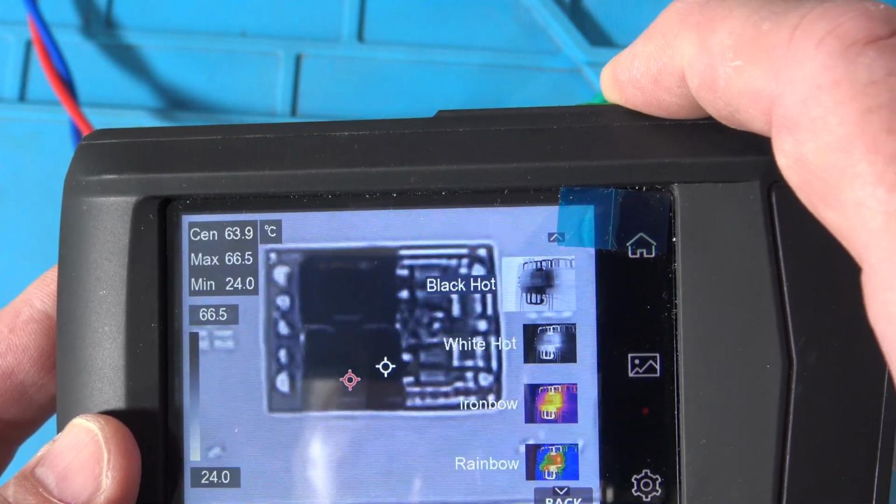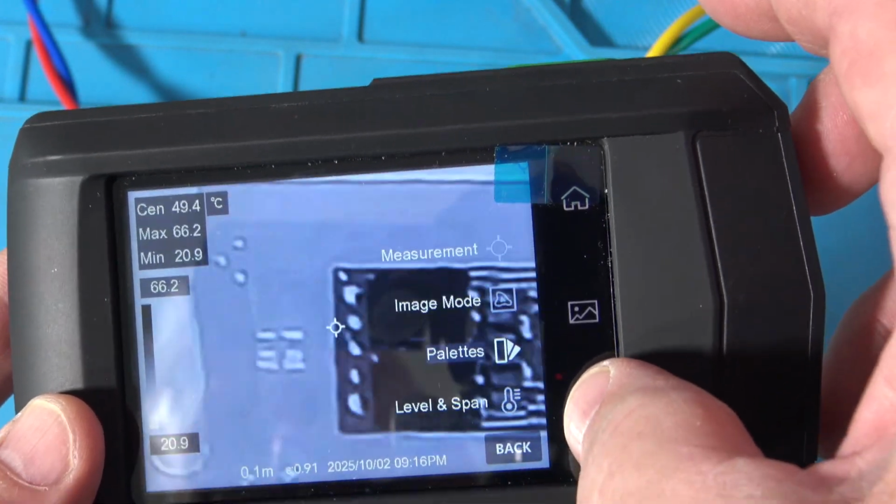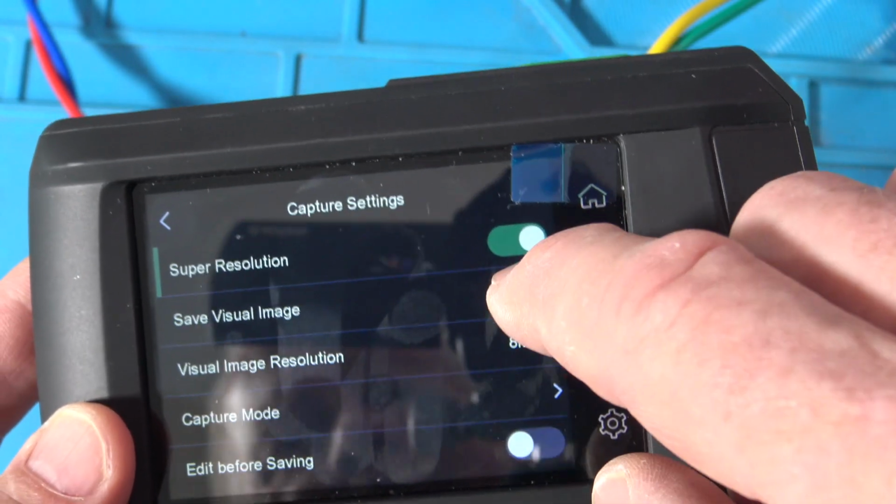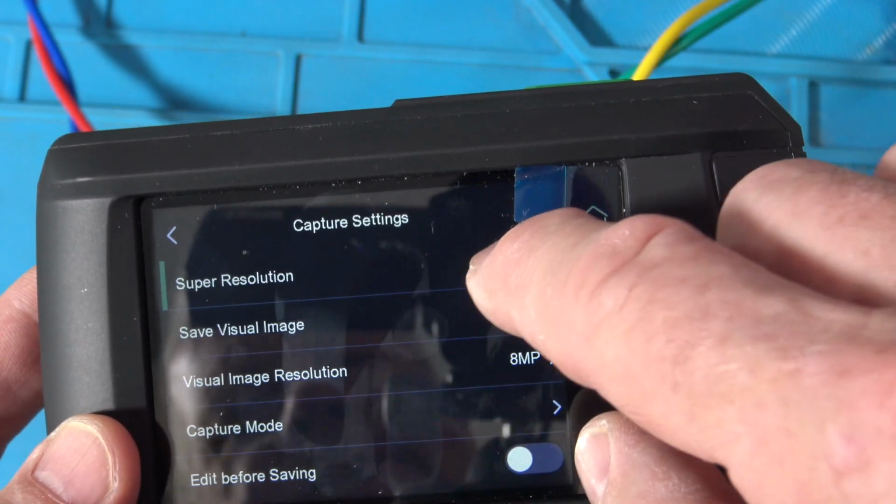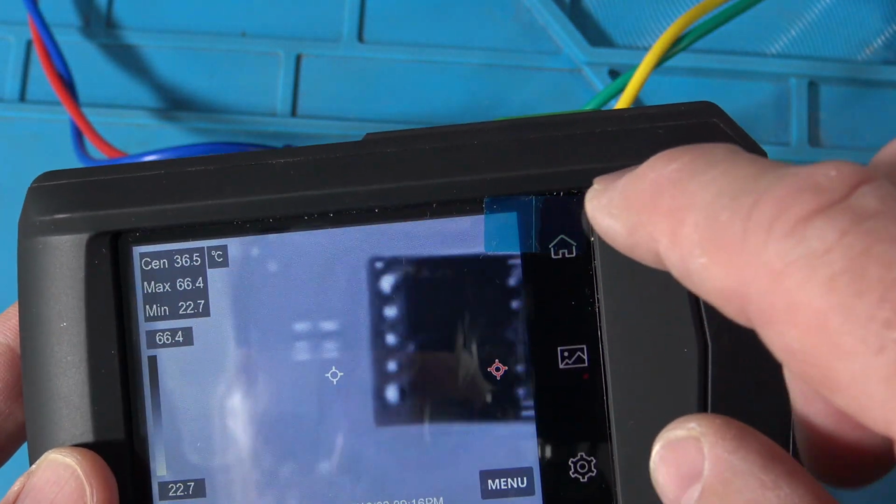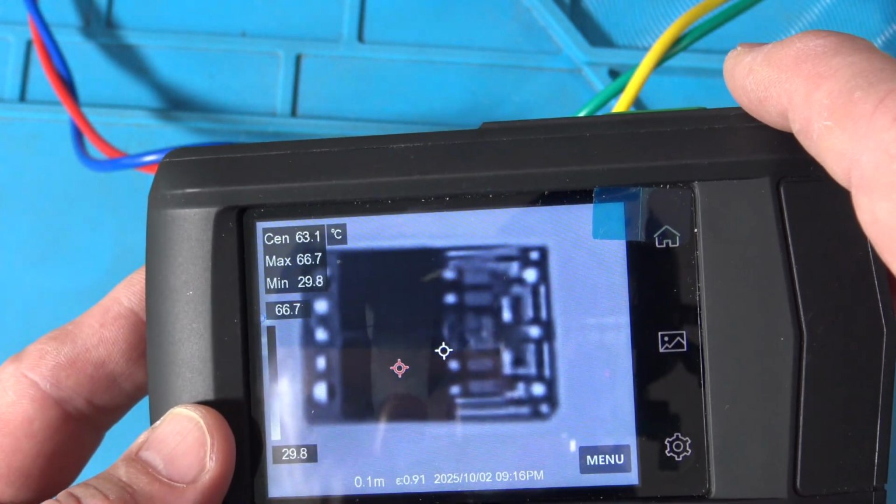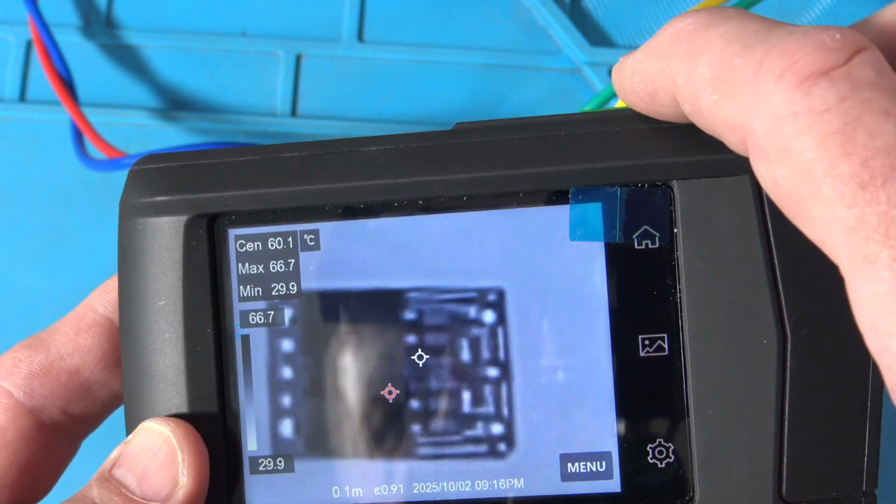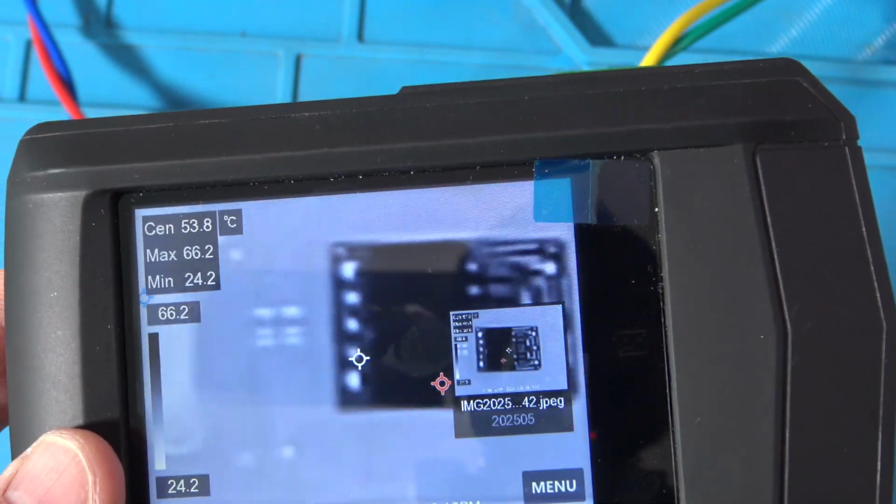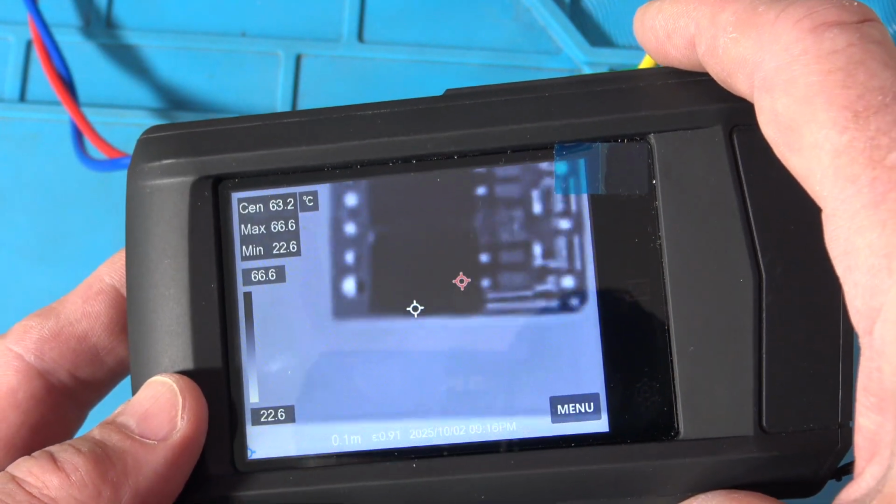I'm going to take a picture. Okay, now I'm going to go to menu. I'm going to go back to this thing, and I'm going to go to capture settings, and then I'm going to go to super resolution, turn it off. Then go back to the, yeah, you know what? I think that did add a lot of clarity, right? Okay, I'm going to take a picture here. Yeah, I think that definitely helped. Okay, we're going to go back again. See, that's what I'm seeing right now, right? Get an idea what that looks like.